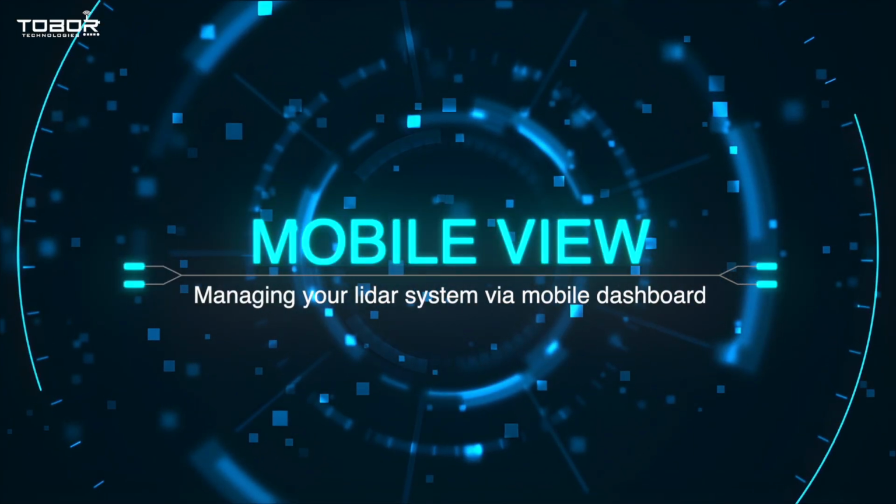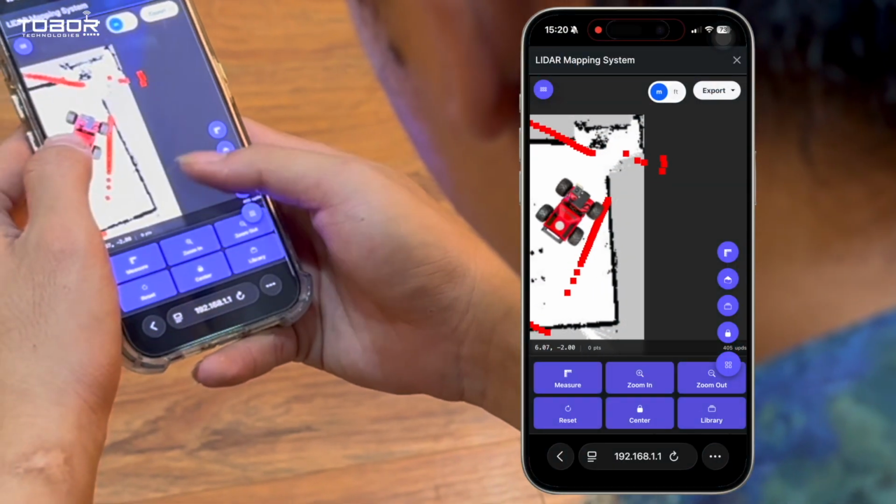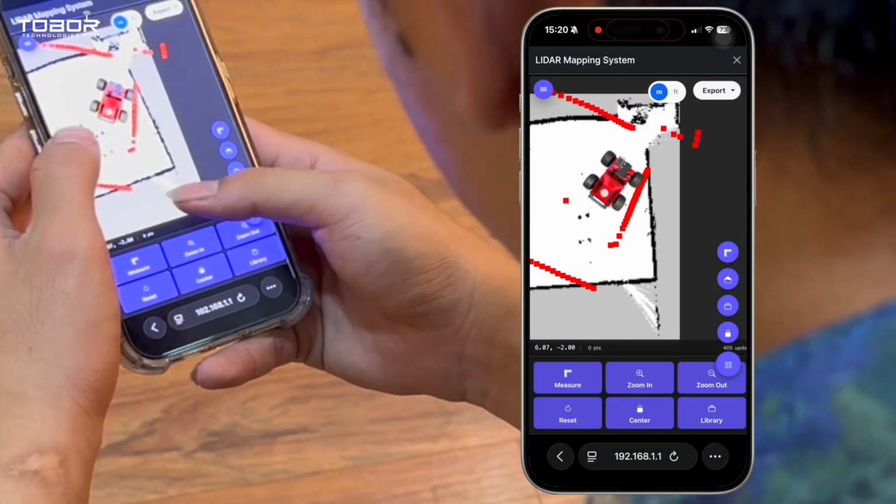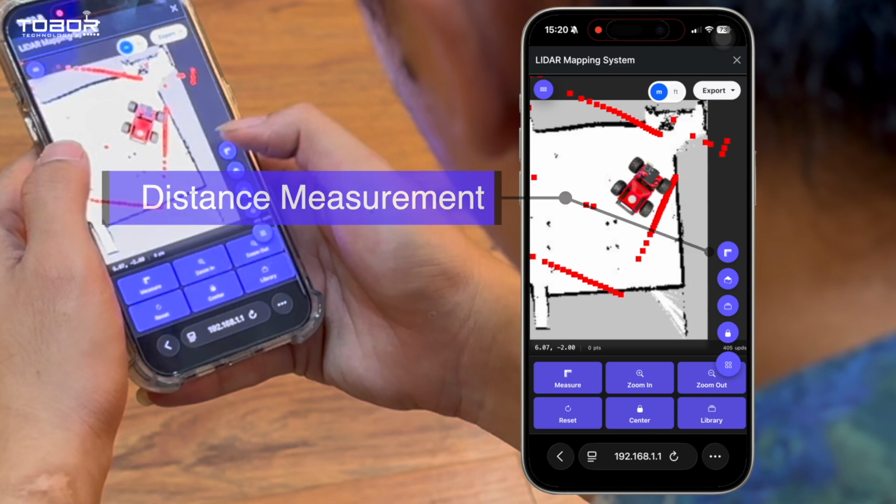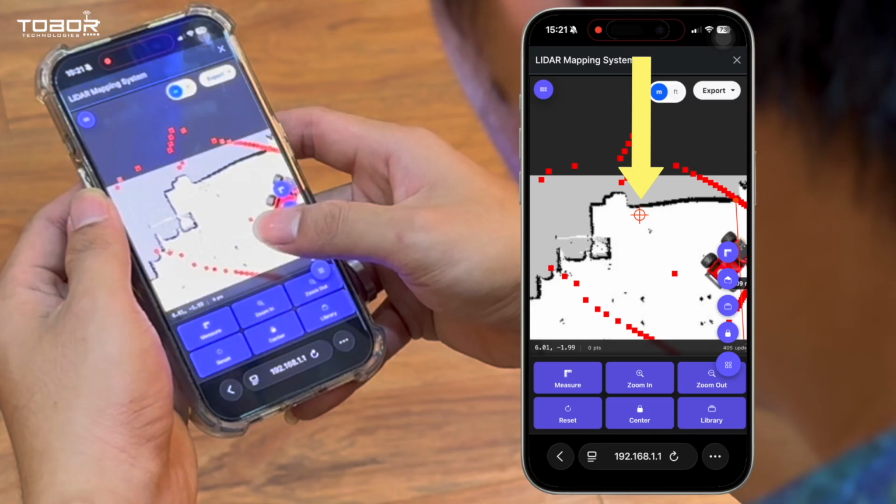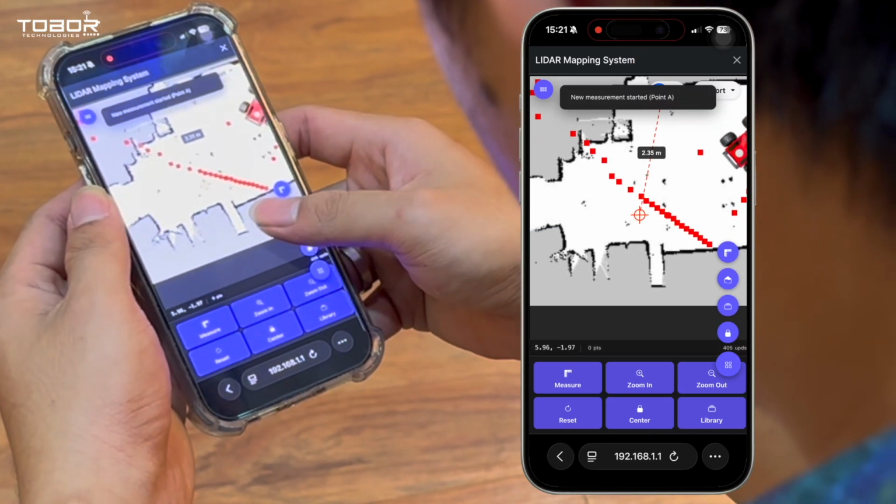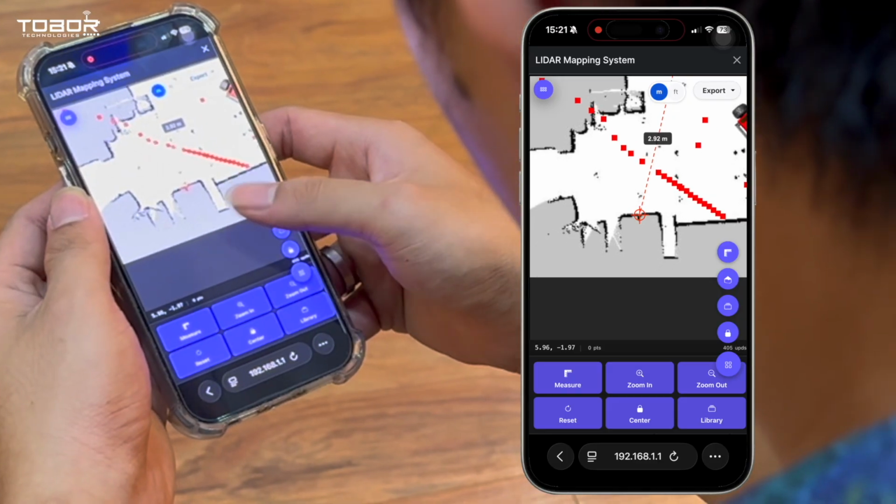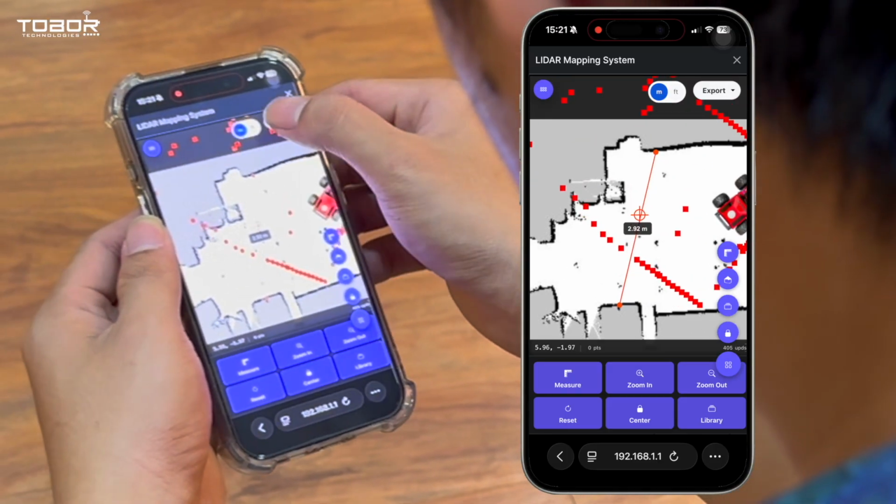Now, let's explore the mobile view, designed for full system management right from your smartphone or tablet. In mobile view, all features mirror the desktop version, but the measurement tool is adapted for touch. Focus on the red crosshair fixed in the center of your screen. This is your measurement pointer. To measure, simply drag the map until your starting point aligns exactly with this red target, then tap the screen to mark it.